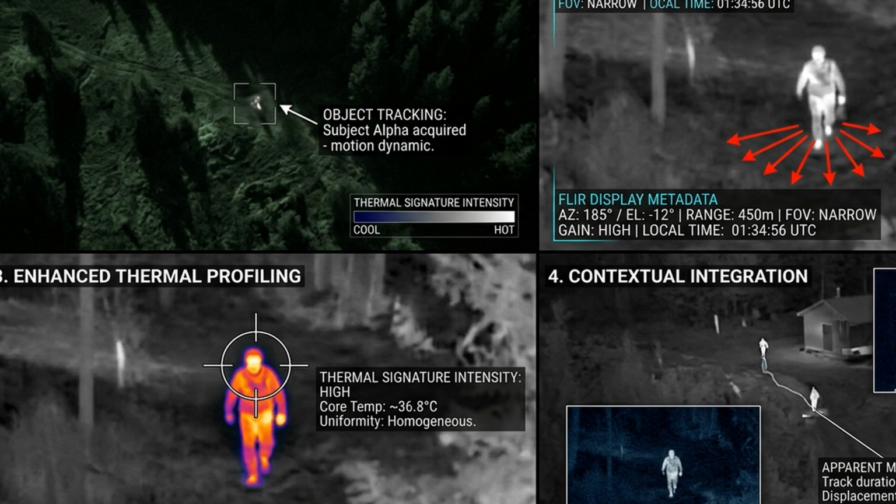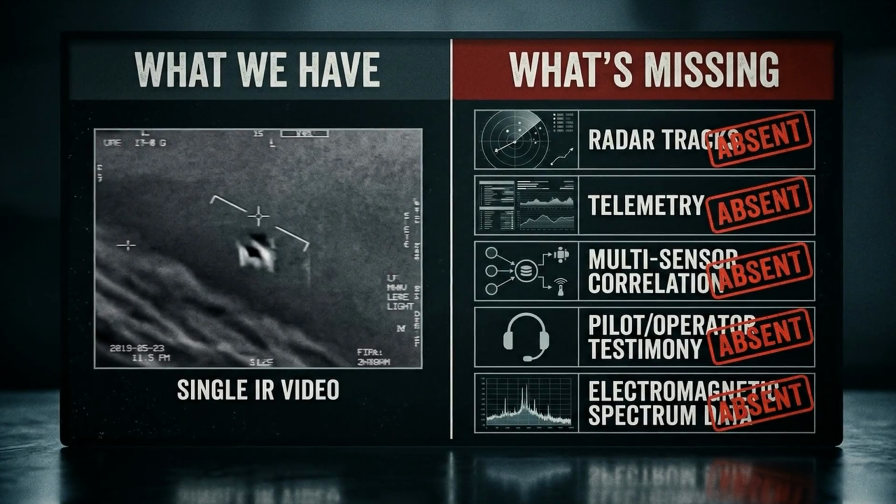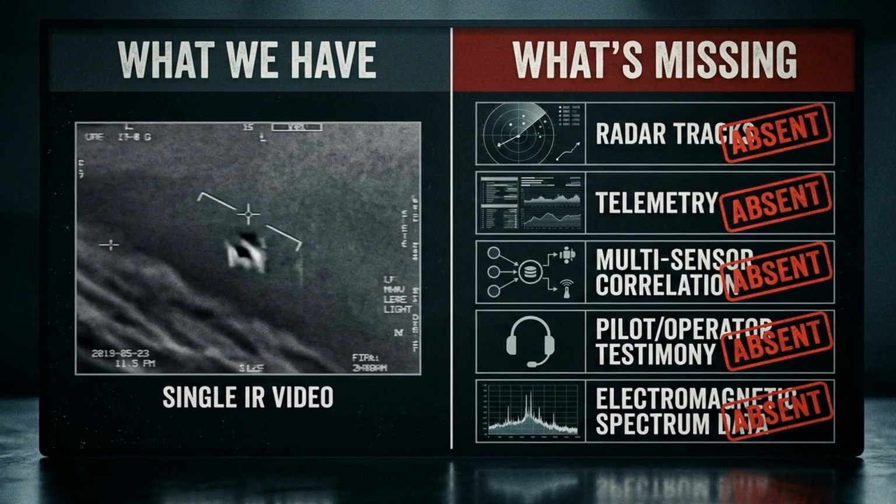But 58 seconds is agonizingly short. Whatever this was, we're seeing a fragment, a keyhole view of an event that likely lasted much longer. This is the case's central problem. A single infrared video, absent corroborating data, cannot support definitive conclusions.